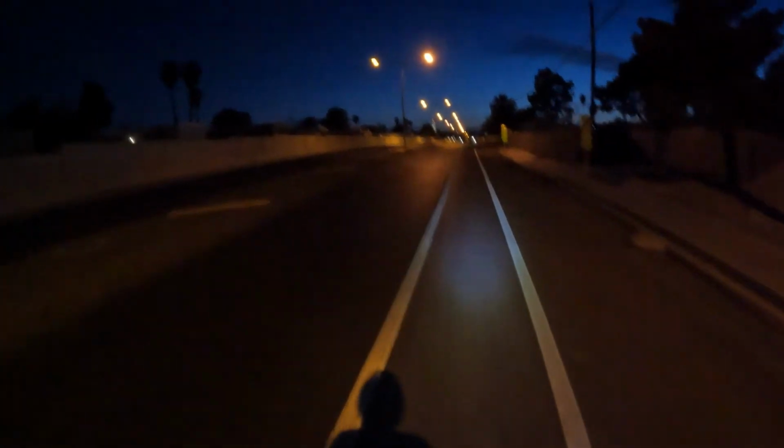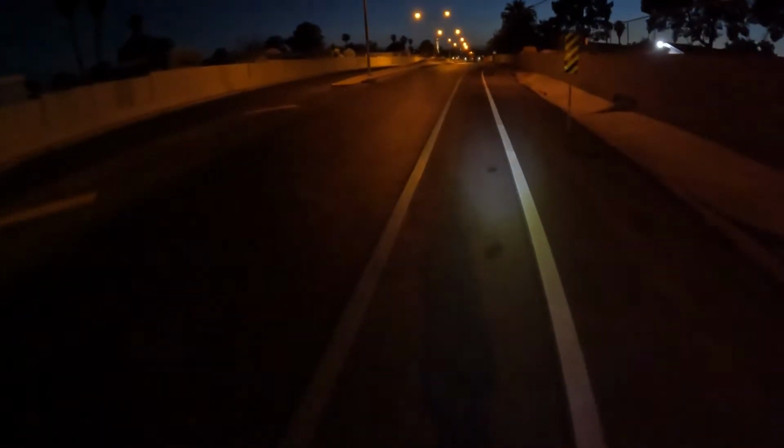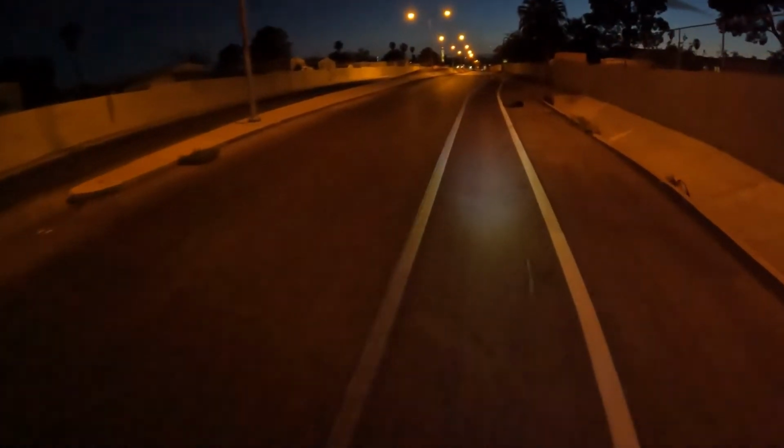So we're going up a slight grade and it still says we're going 19. That's pretty good. The Ruckus loses a little speed up this hill. It gets down to maybe like 35.